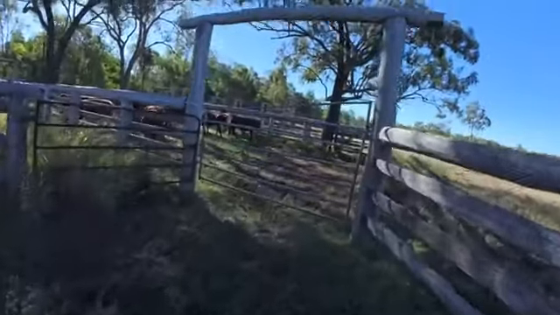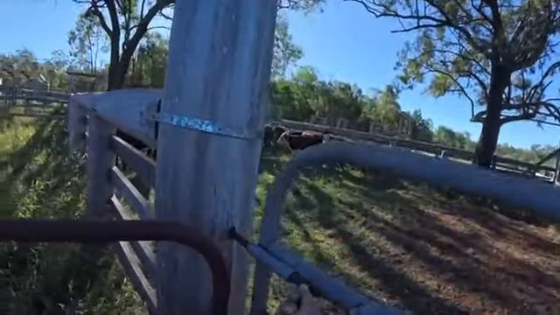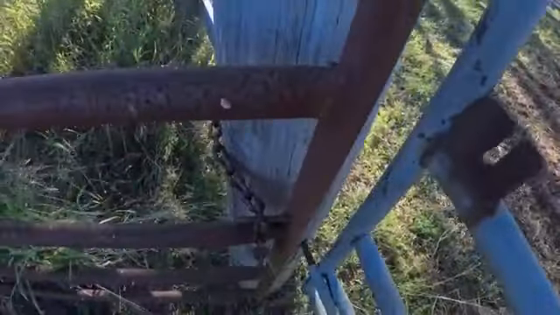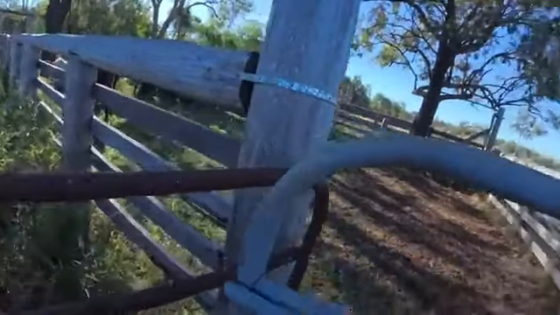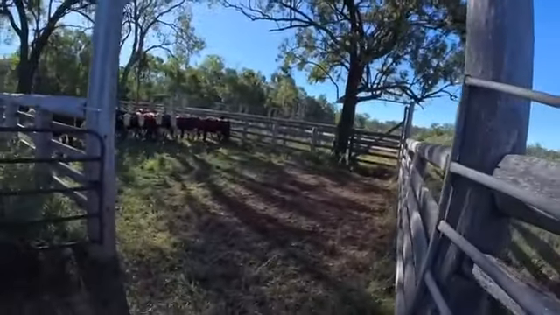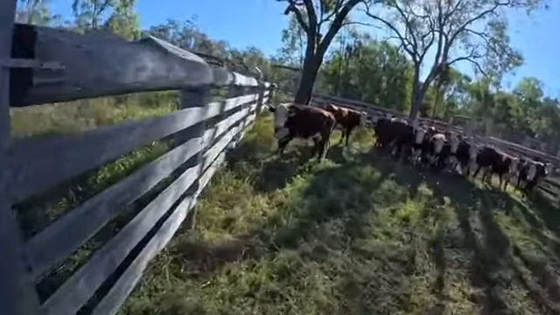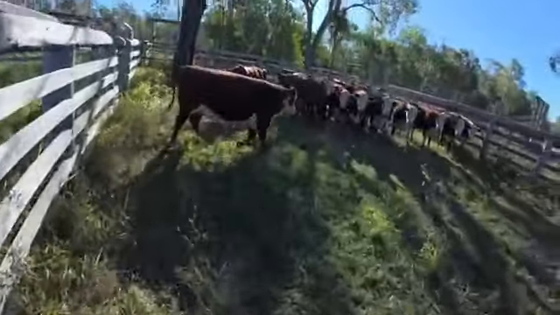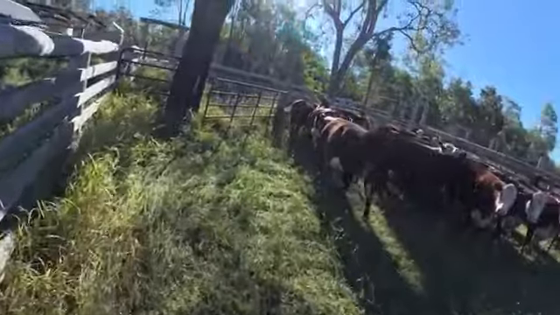Righto, just going to come and chase these girls out of here now. Righto, they can find their way down to the water. They've cleaned up a bit of feed in here, which is good. Come on girls, come on.